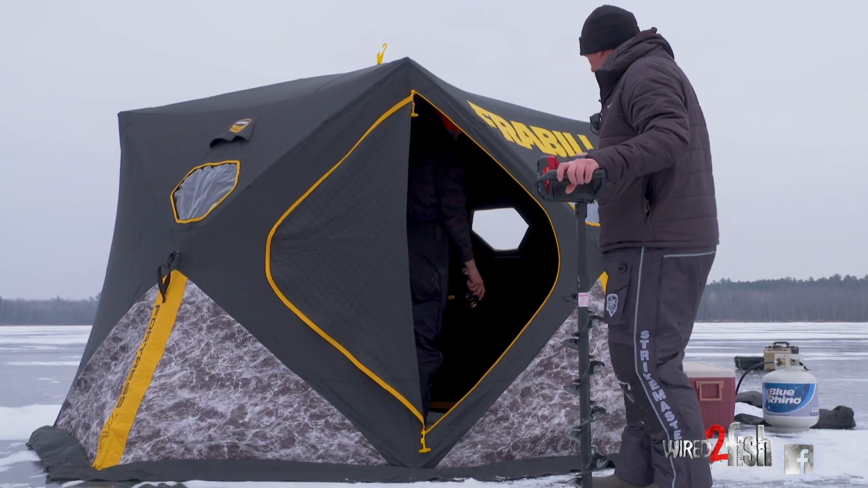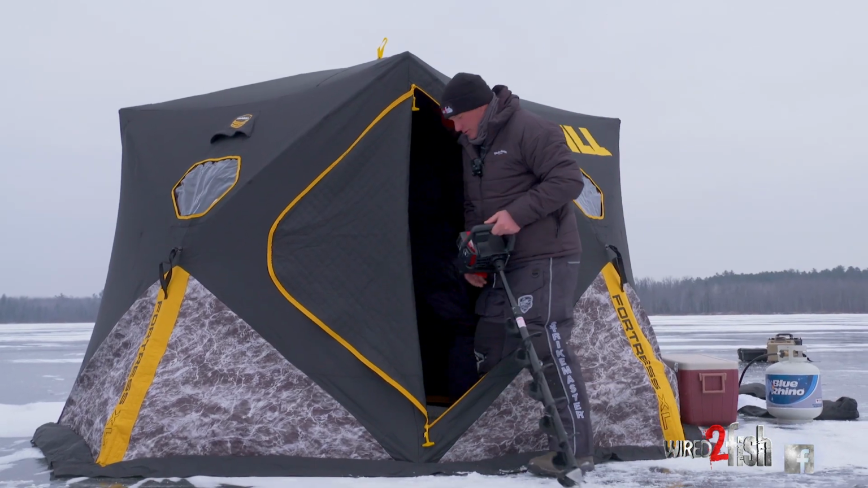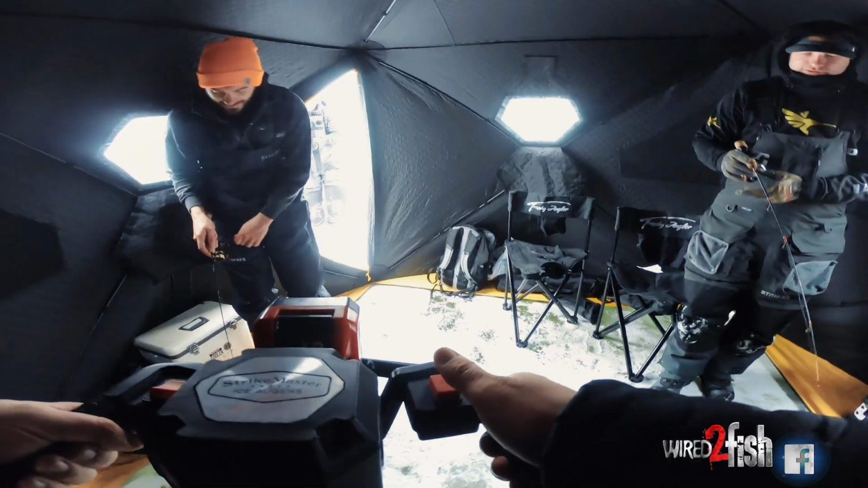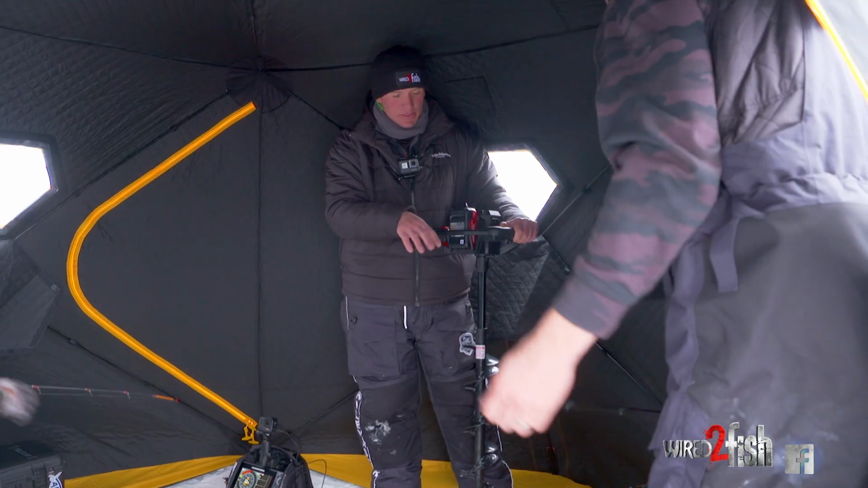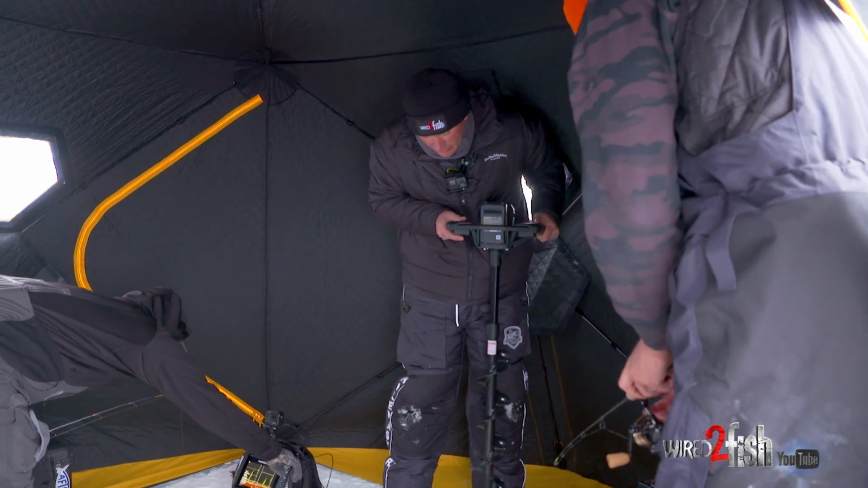And I'm gonna pop a hole right in the middle of these two, and what we're gonna do is run that 360 in here. We have holes drilled all the way around us in about a perfect circle. While these guys are fishing, we're gonna keep an eye on the 360.